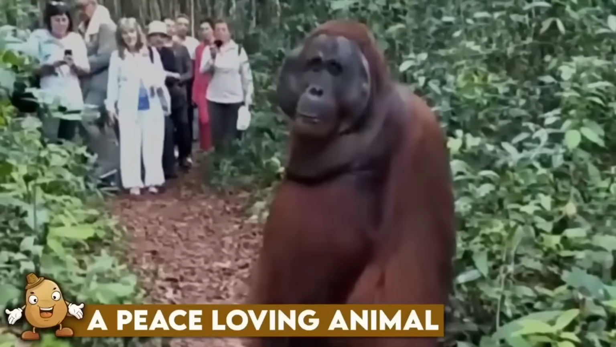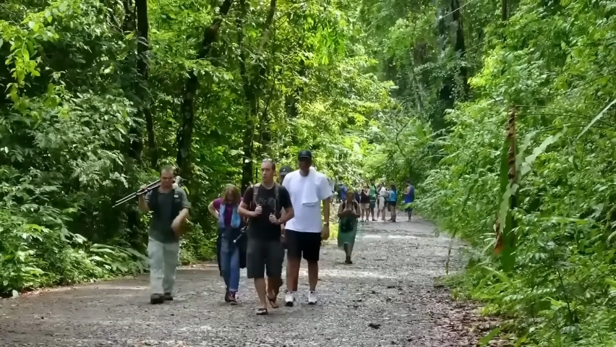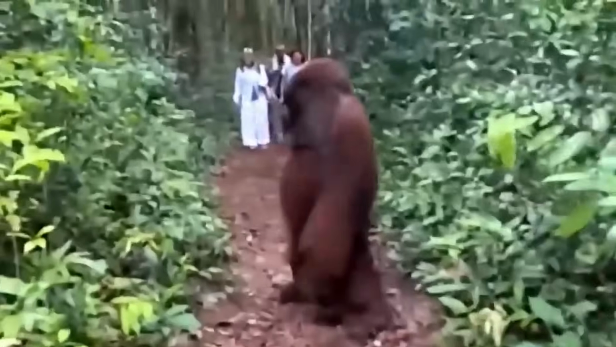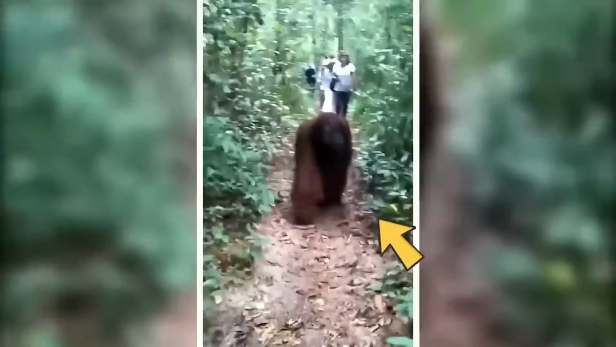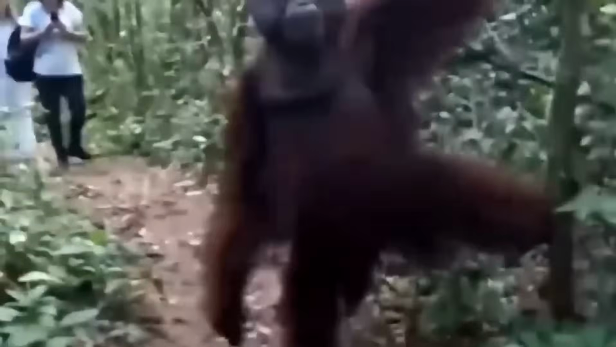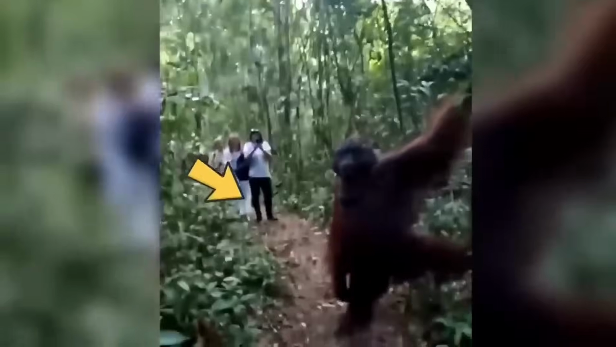A peace-loving animal. A bunch of tourists were out in the woods minding their own business when they stumbled upon a massive orangutan. Now let's face it, most of us would freak out at the sight of a wild ape. But this one was a real chill dude. It just sat there taking in the scenery before giving some major side-eye to the group. Then, like a true model, it picked out one lucky tourist and followed them around for a bit, striking a pose like it was on the cover of National Geographic. Who knew orangutans had such an eye for fashion?